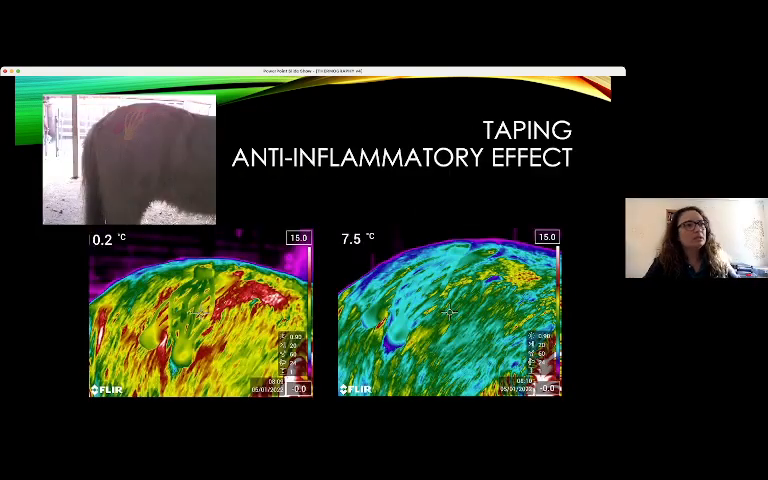The use of taping. In this case, I was using taping for its anti-inflammatory effect. You can see the difference between the photos is only 1 minute. You can see in the legend of the photos, 1 minute. It is the same scale, 0 to 15 degrees, the same horse, 1 minute difference.